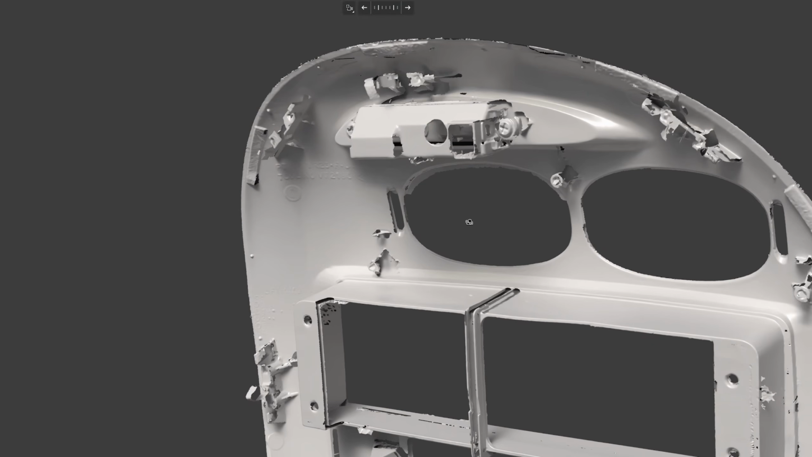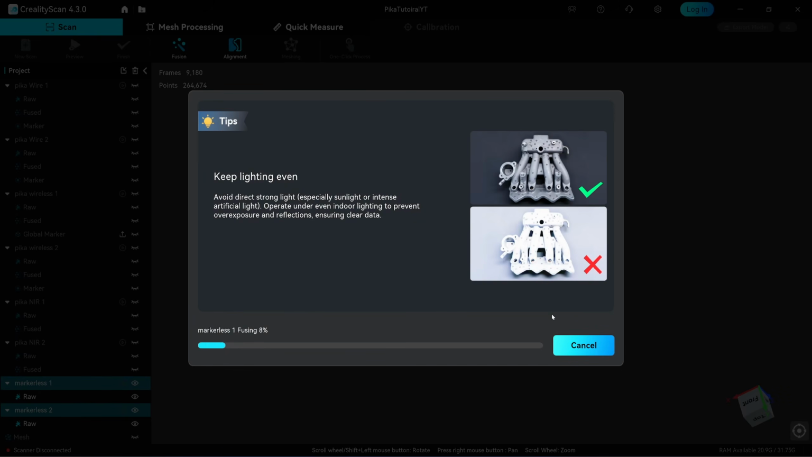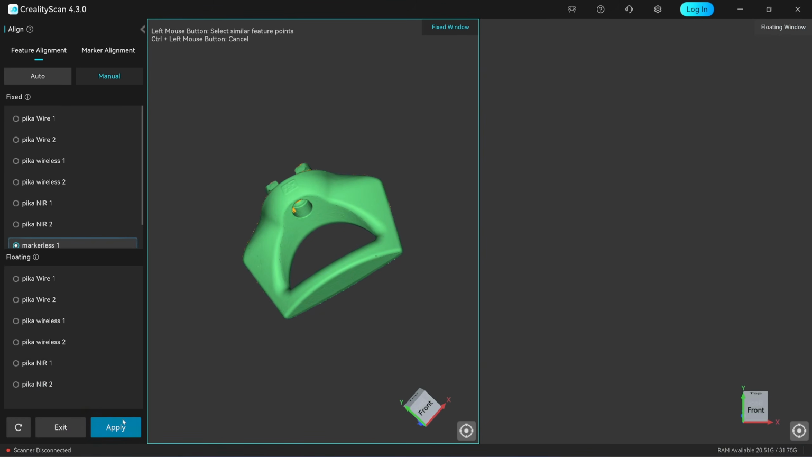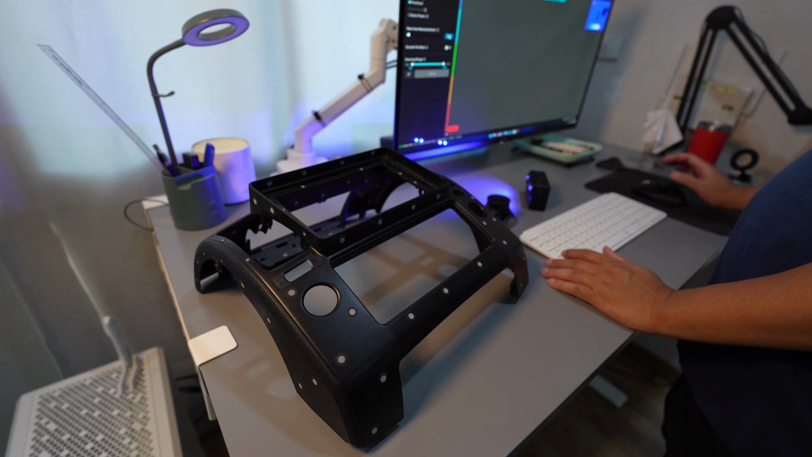In fact, you can get far more usable scan data from the Pika when scanning with markers. During fusion, the maximum resolution in this mode is capped at 0.2mm. That means you never achieve the same quality as scanning with markers. It still maintains good precision and the scans align successfully. And for those curious about how the Pika performs on larger trims, let's find out.